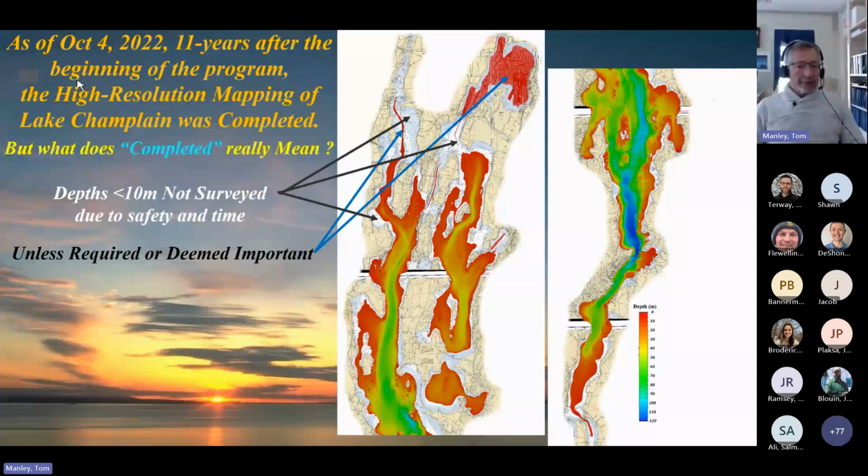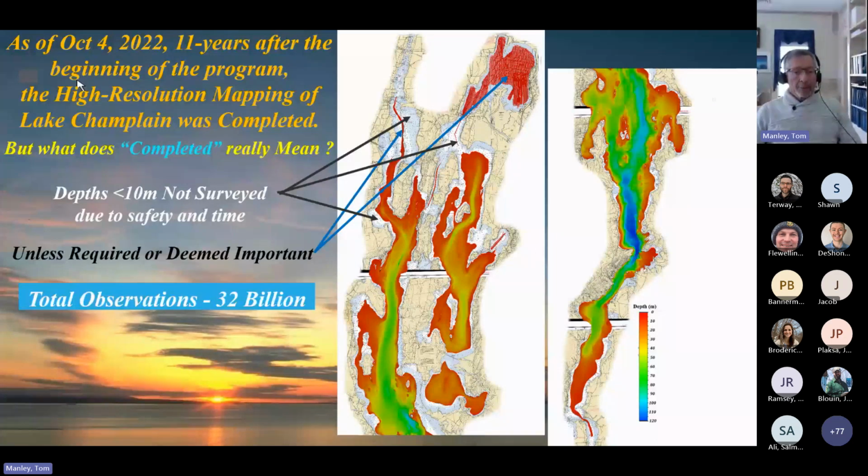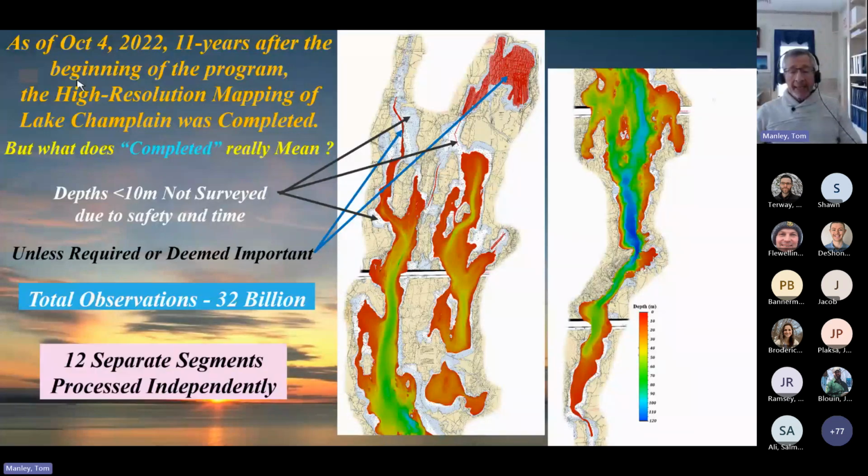A later inventory of the project showed that roughly 32 billion raw observations were collected. Due to its overall size and capability of the processing software, the lake had to be divided into smaller segments. In the end, 12 segments were created, even though they would be processed with the same criteria.